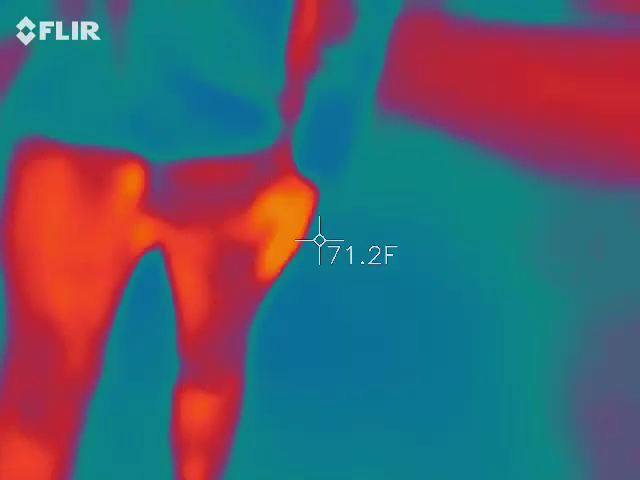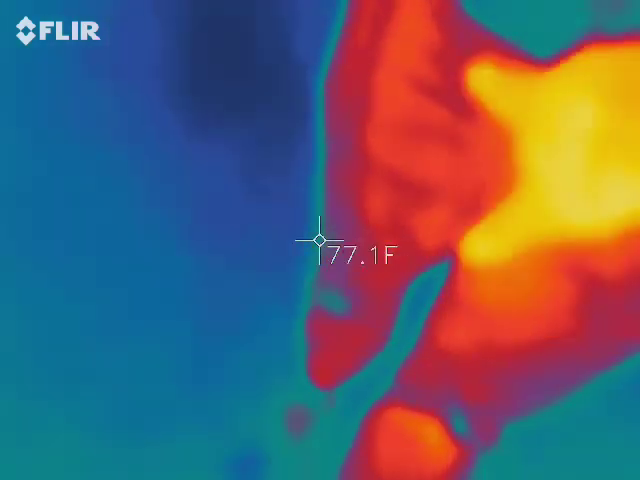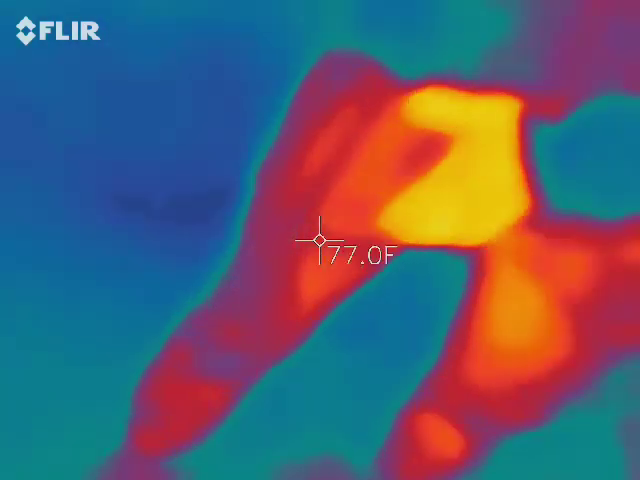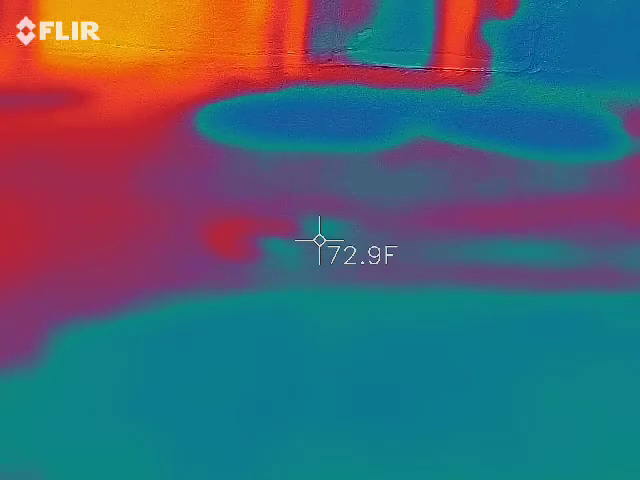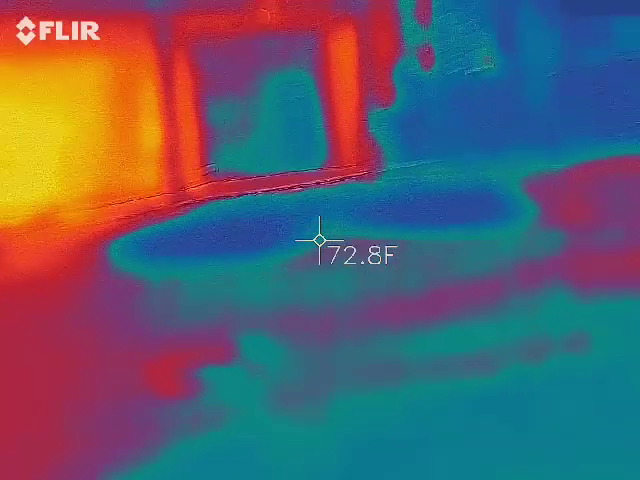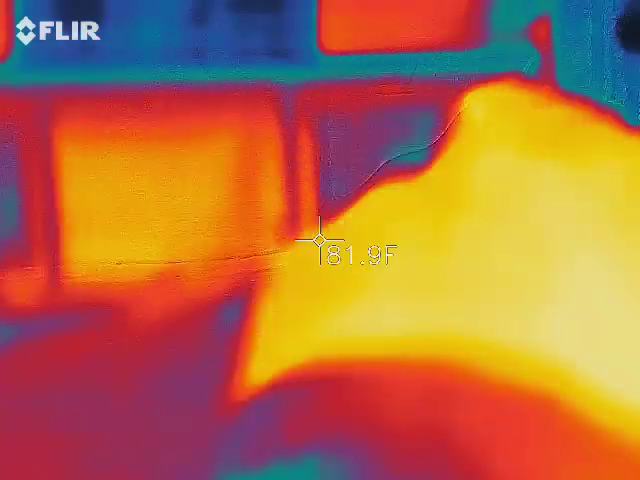Let's all just be very quiet. I know how big your penis is now. Is that where it is right there? Is it on this side? It was like hanging down to the left. To the right. Like, holy shit, man.